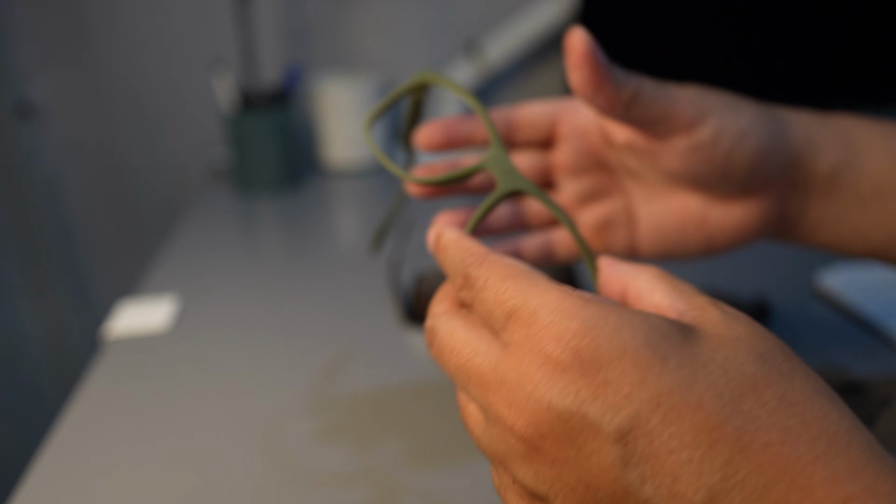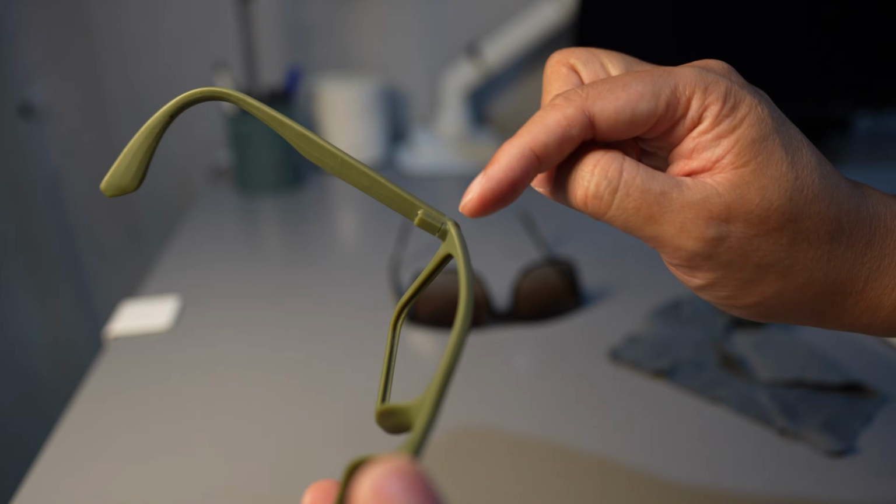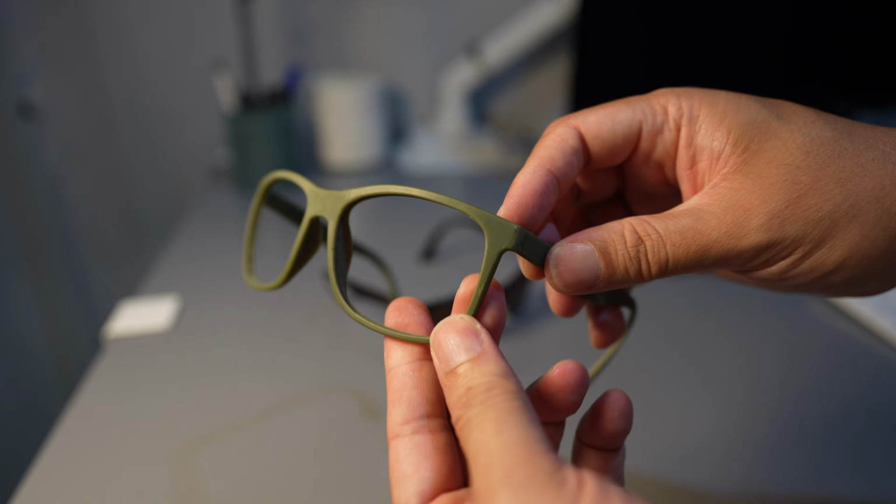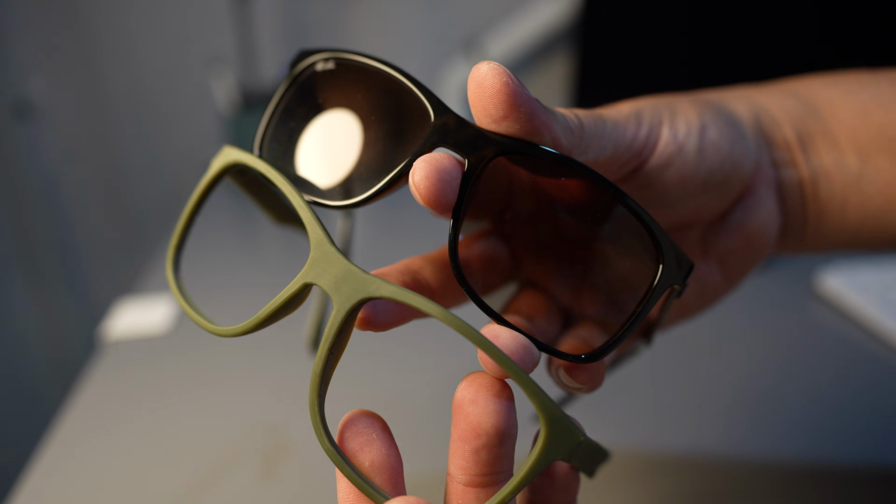I'm happy with how the print turned out. I'll probably get some steel hinges, add mounting points and reprint it using tougher resin. I can barely notice any geometric differences between the printed frame and the original one.